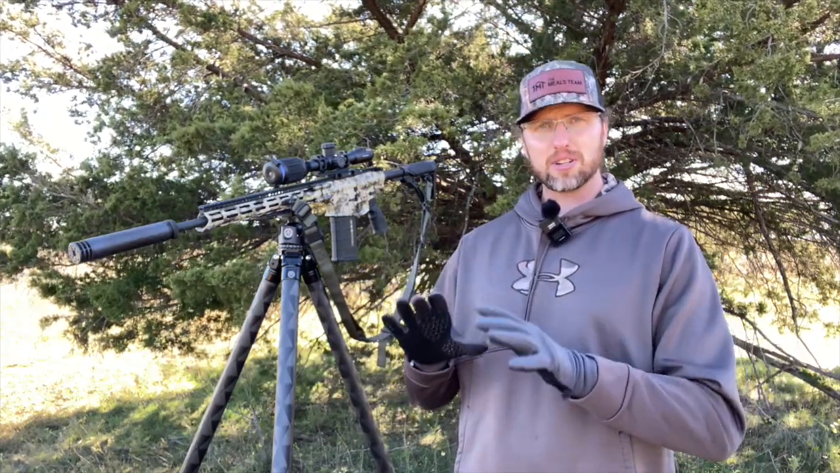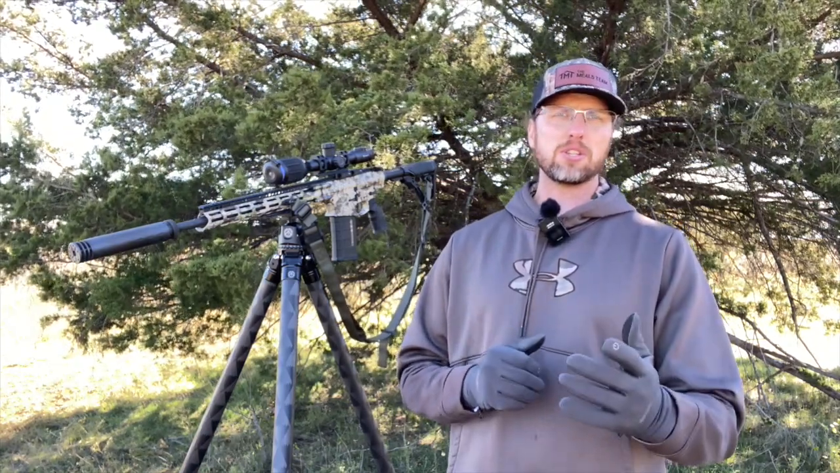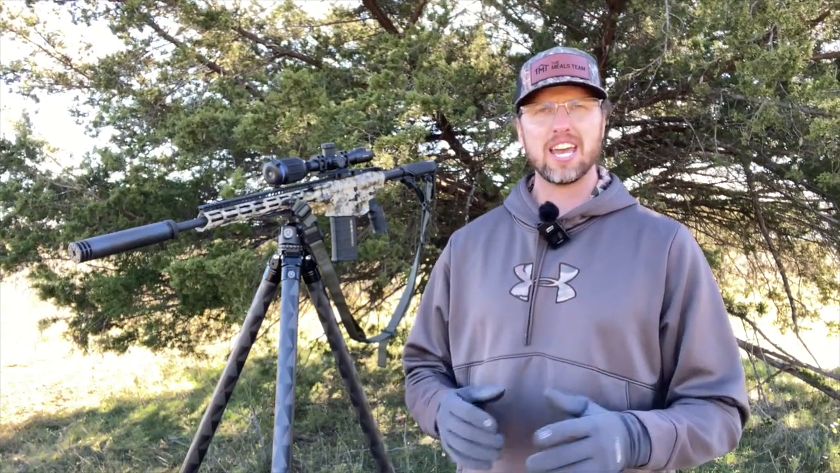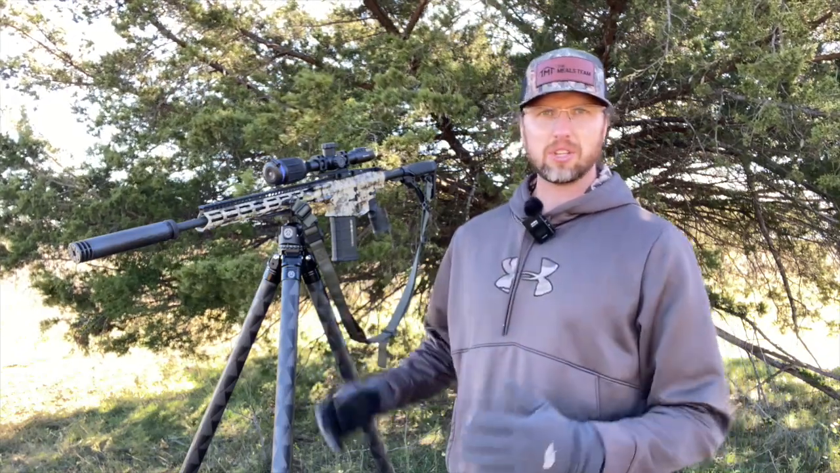Whenever I got to my first stand, I got out there a little bit later than I wanted, and before I even have my gun out, my calls out, anything like that, I see a couple of coyotes walking down a tree line about 100, 150 yards out, and I just wasn't ready for them. So I'm working to get everything set up.